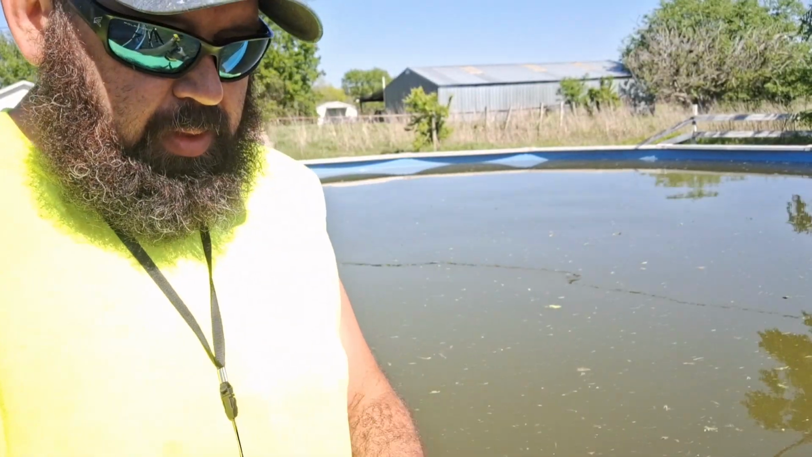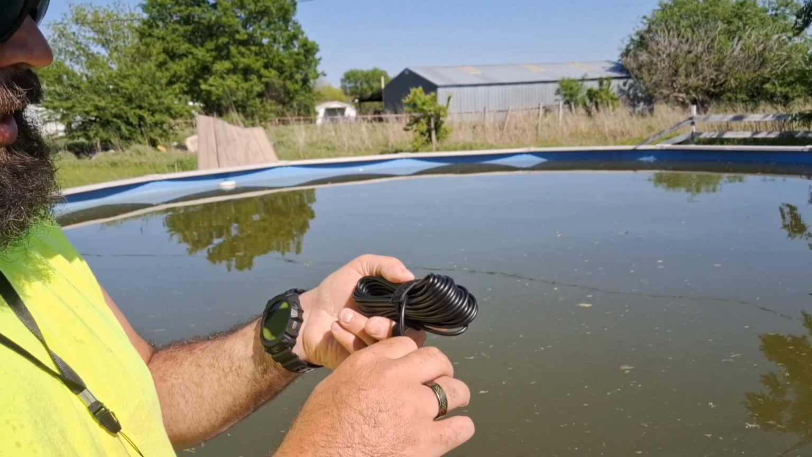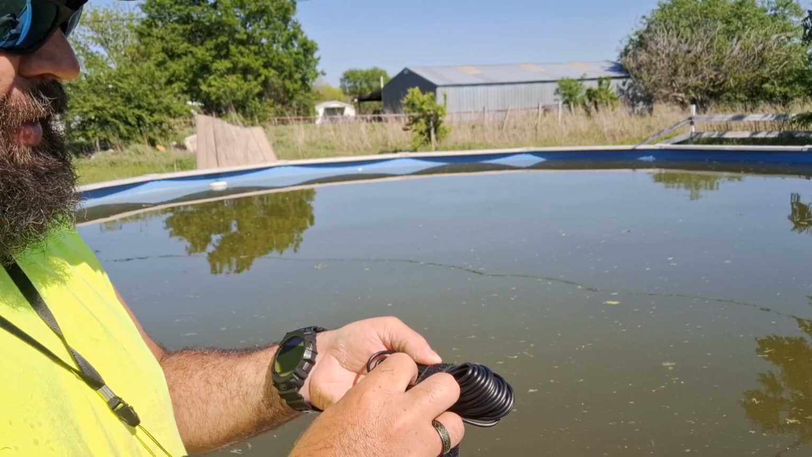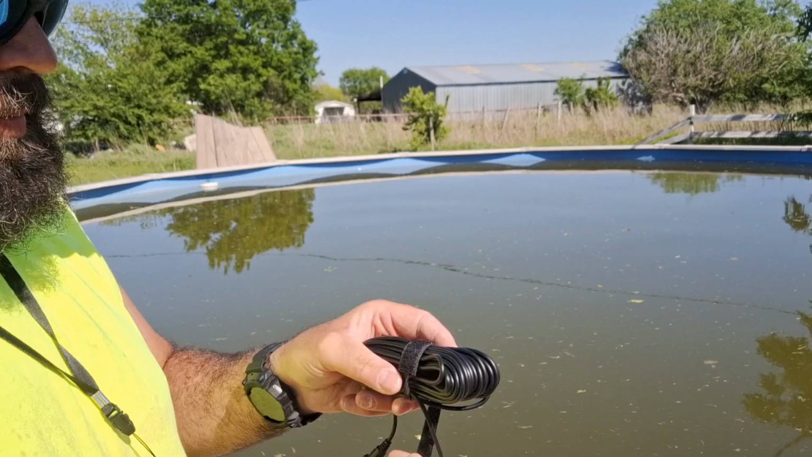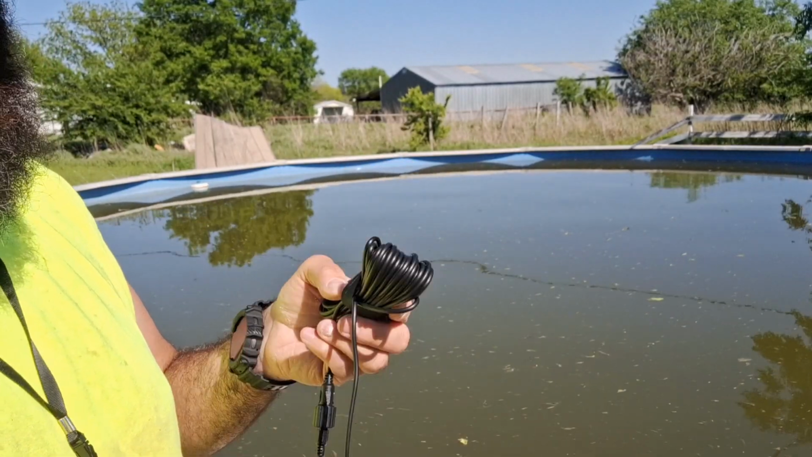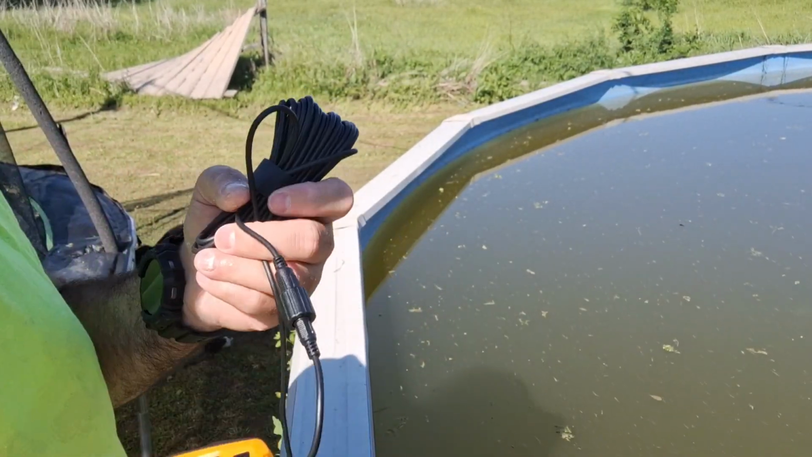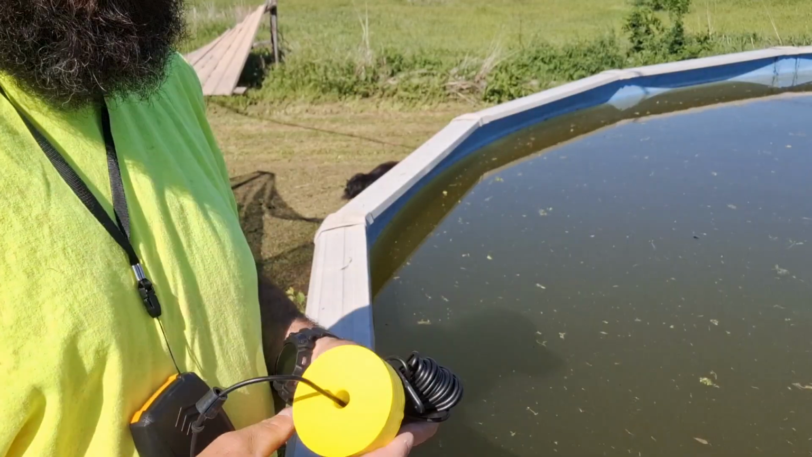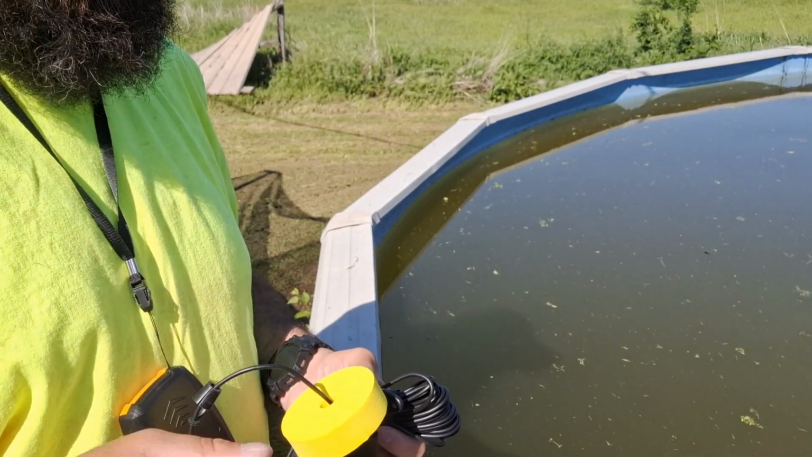So we're just going to put this in the water. I'm going to take this Velcro off and let out about 2 wraps of this transducer cable. It's a nice little wrap right there. I'll probably be saving it. So let's get it in the water and take a look at it. I don't know how well this is going to show up on camera because the sun is right behind you and I can't see the screen to do the video.